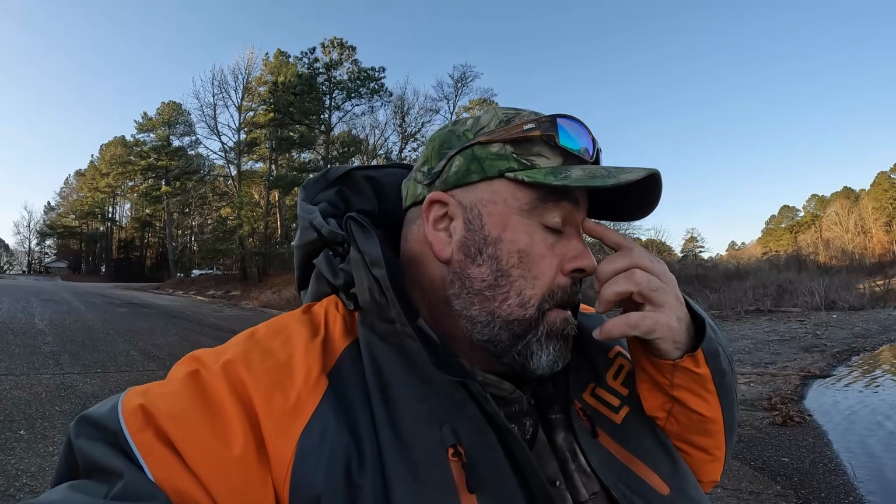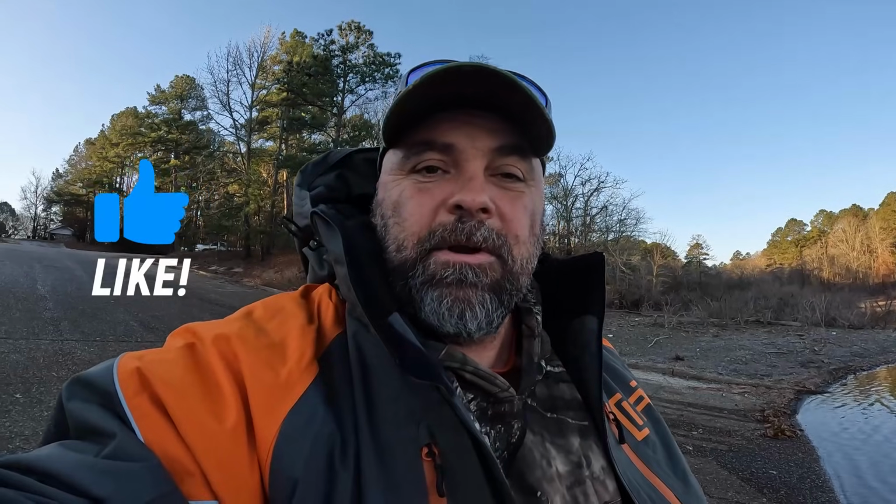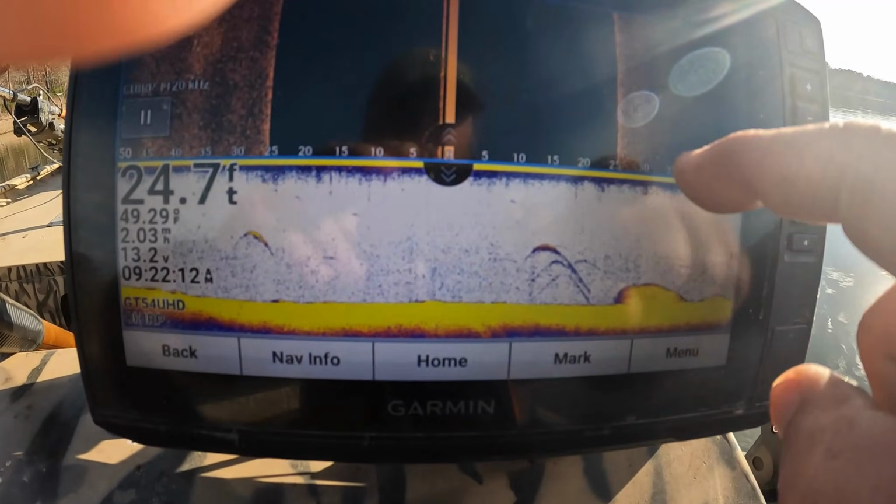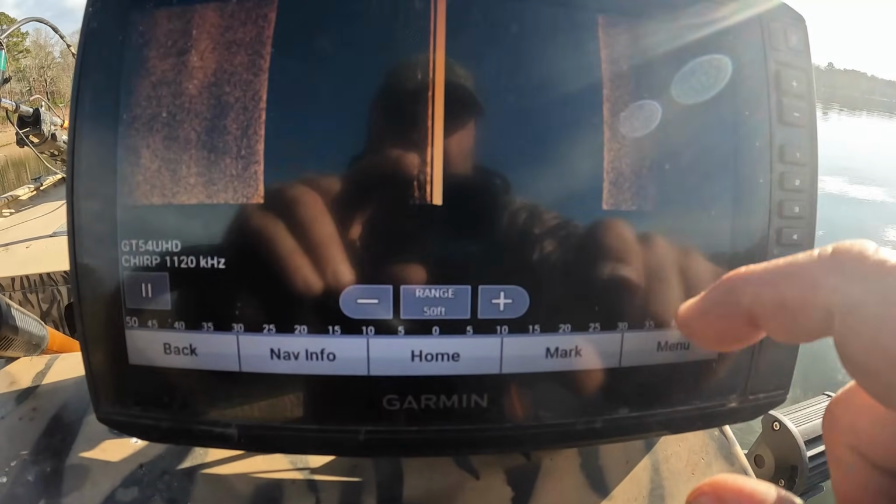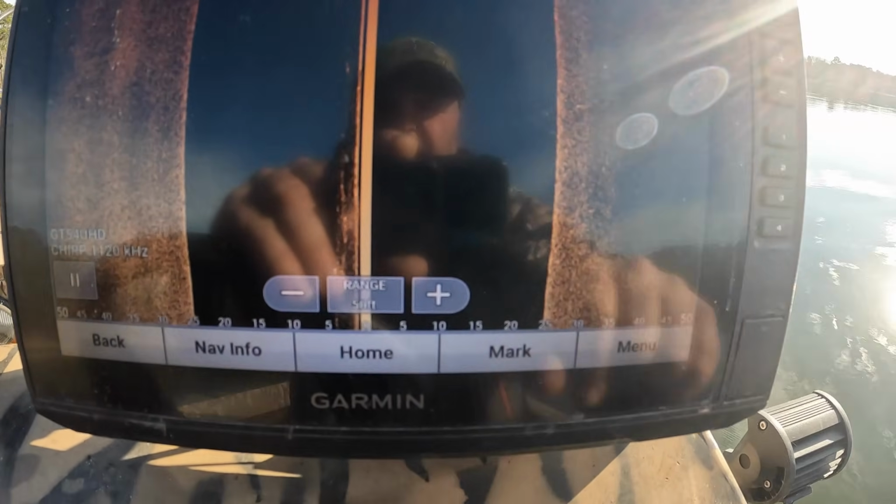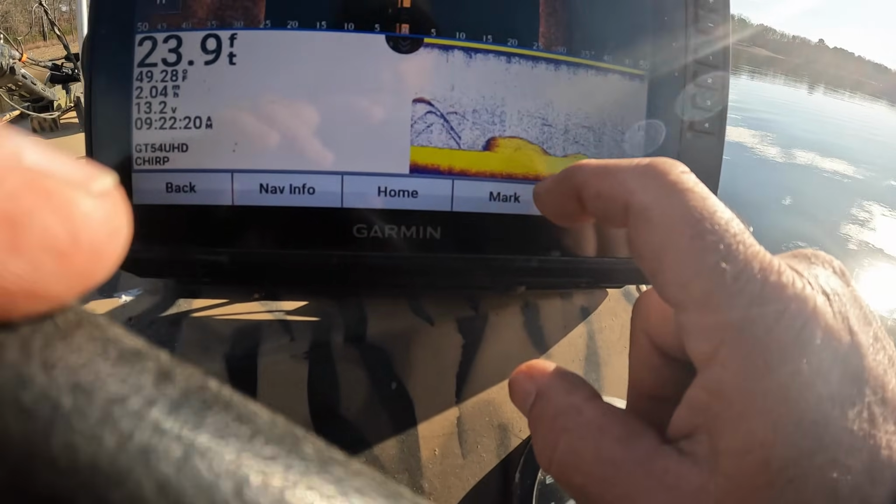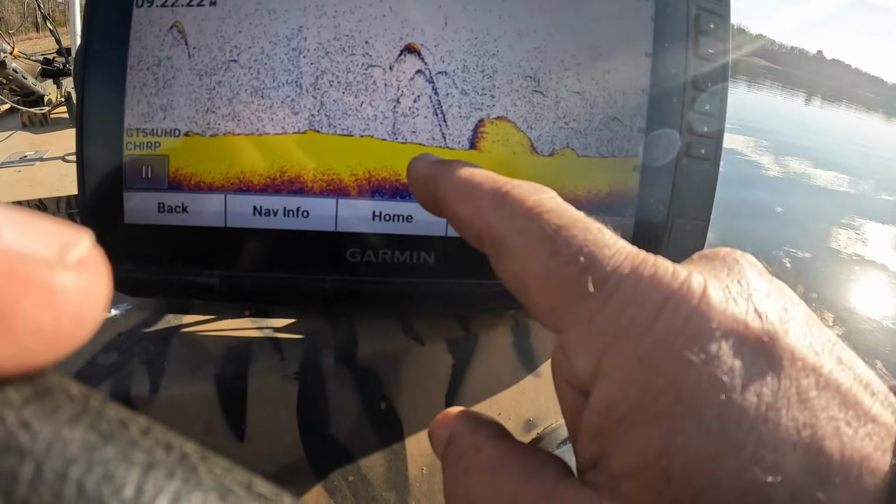So, one, gotta find the location. And then two, we gotta find what color they want. So y'all stay with me. We're gonna see what we can do. You can see this big old hump right here. You can see these fish stacked up. Look at here. See all these fish stacked up right off that big old hump? They don't really show it. This does.